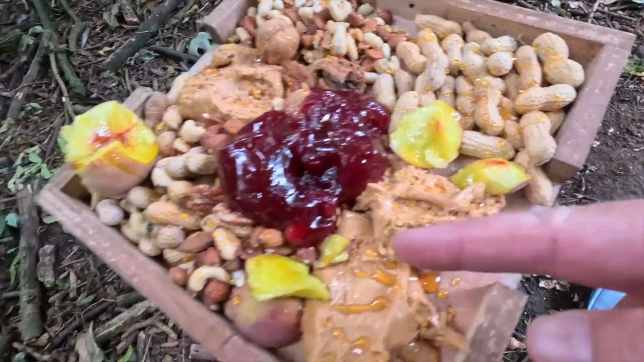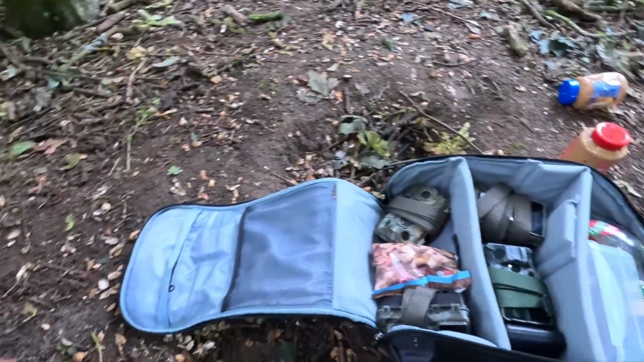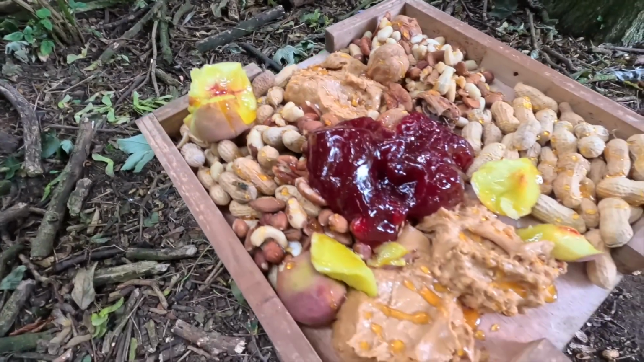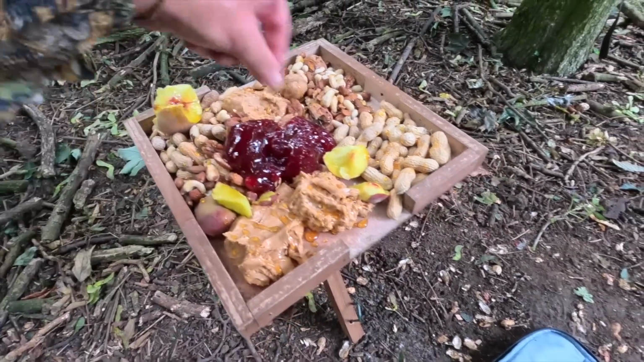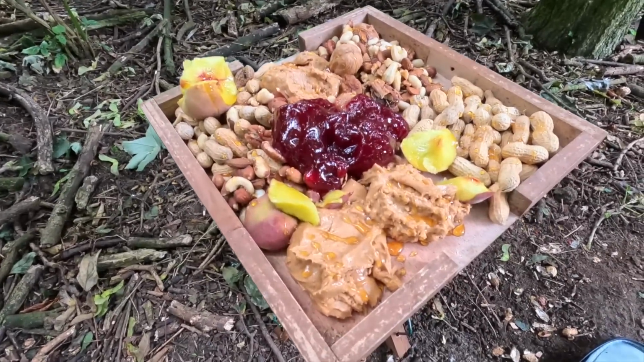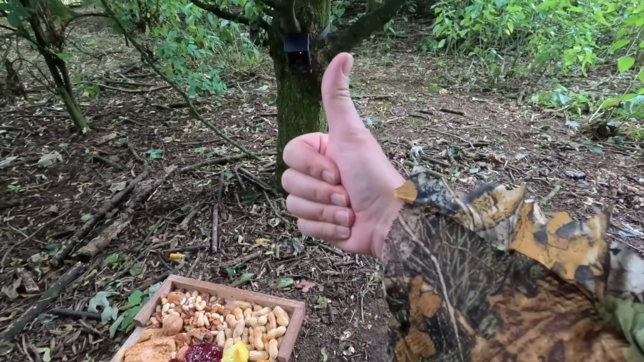and I've cut up a bit of what is that? I can't remember what that is. An apricot, I think, or something like that. And a little drizzle of the syrup, golden syrup. So a massive treat for them tonight. They're going to love it, and that is going to catch it all for us.